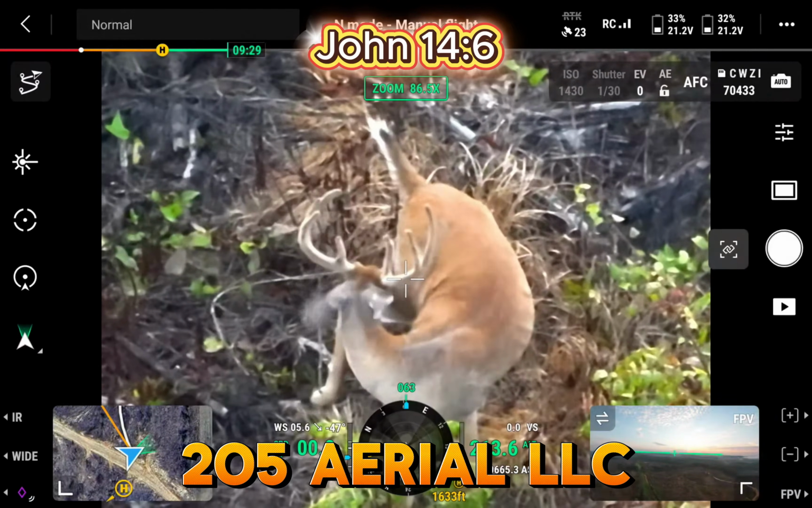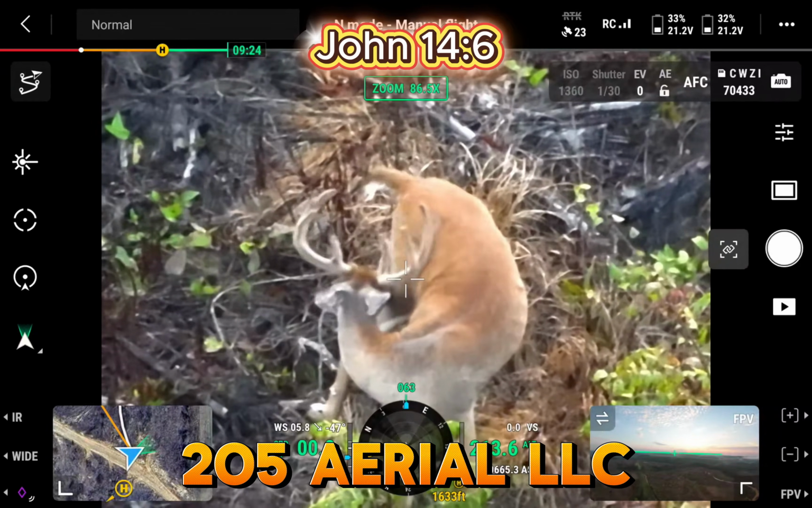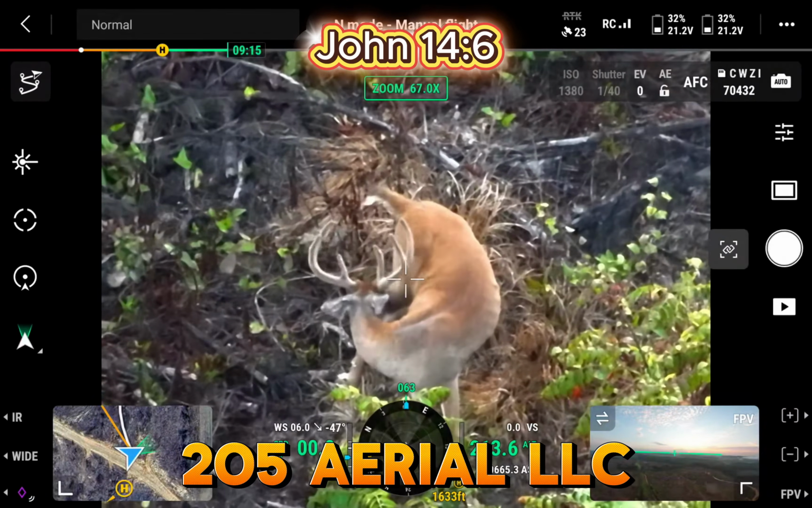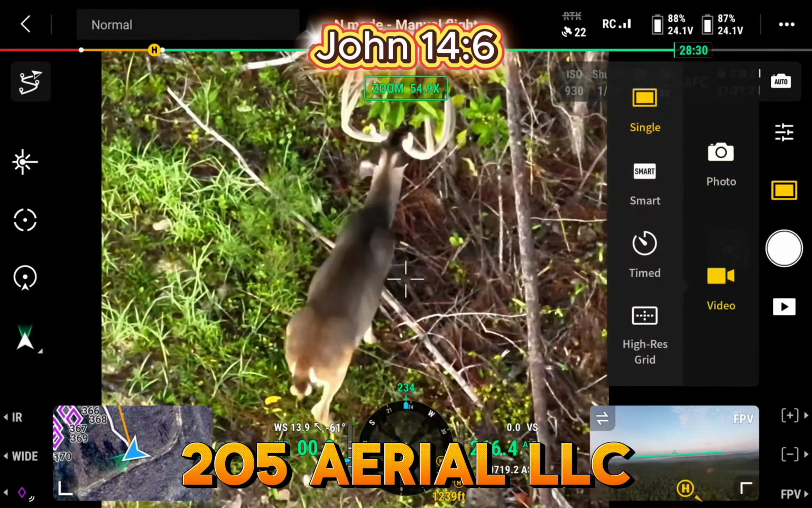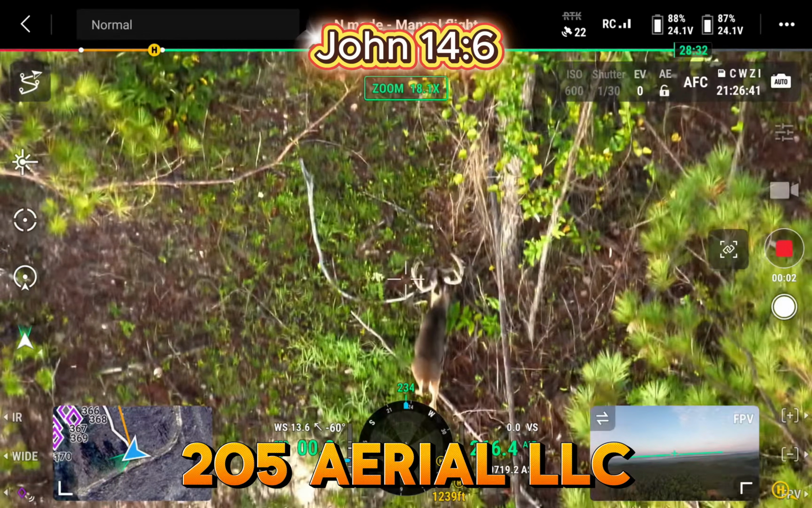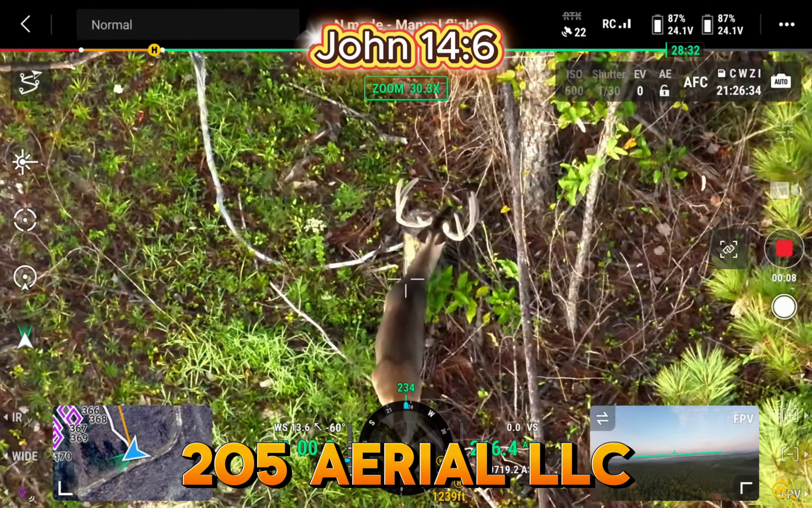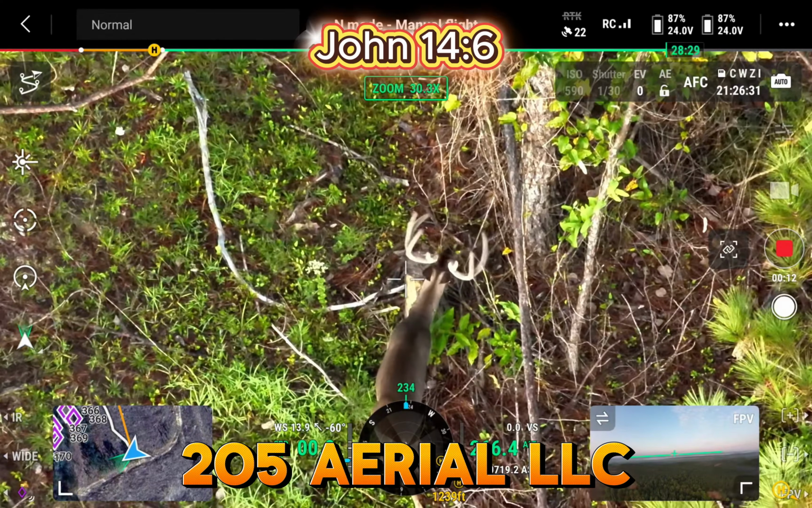I think it's the one we saw last week that I said was the same genetic line as what I call big boy, that big 8-point. And I'm basing that solely off those brow tines being like they are. Yep, that's a good buck right there, guys.